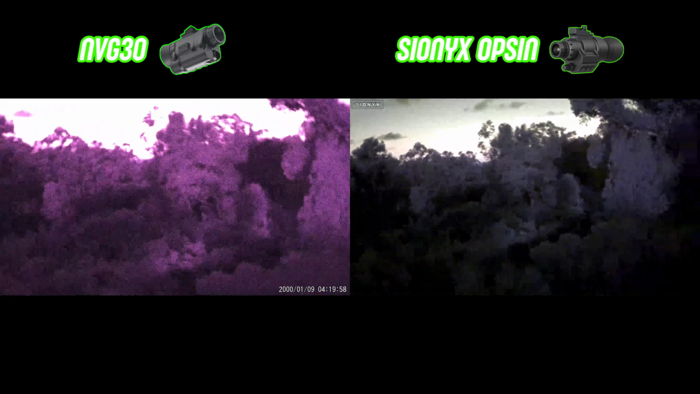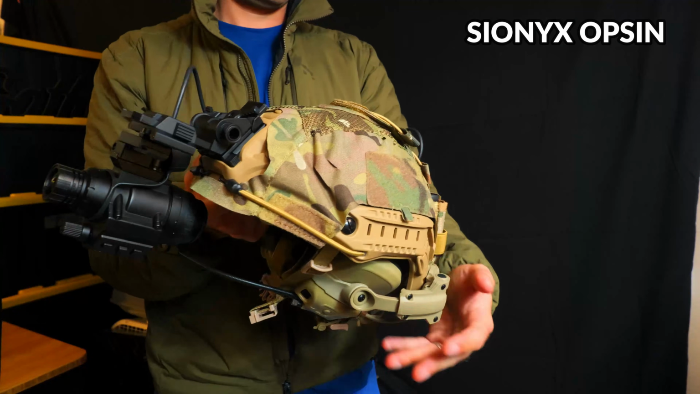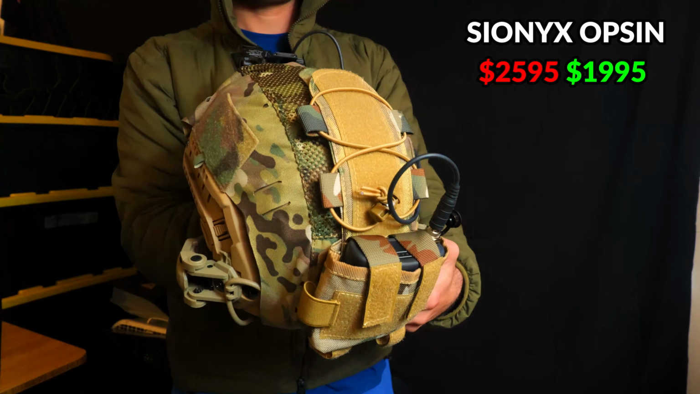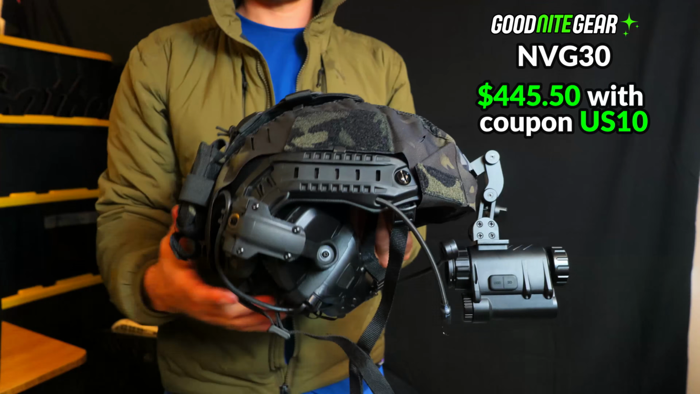Today we're going to be doing a head-to-head comparison between two of the most popular digital night vision devices, the Sionyx Opsin, which is considered to be a high-end monocular, and the price recently dropped down to under $2,000, and the NVG30, which represents the top end of performance for budget night vision, which is currently available for under $500.